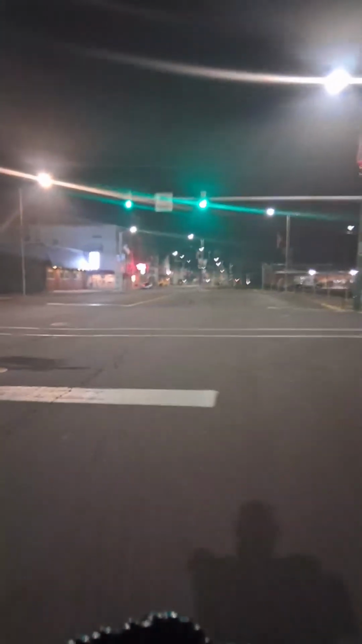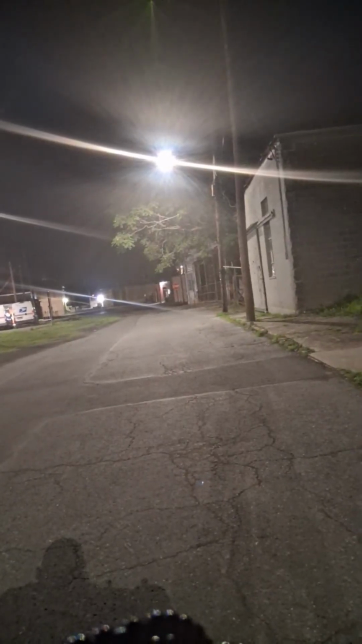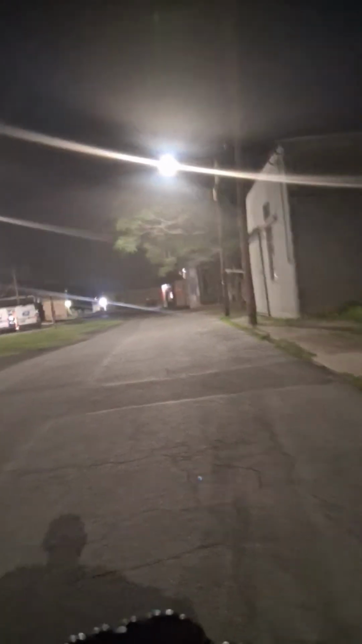Looks like I hear a scanner going off out here. Hey, what's up, Rose? You know what we up to? Oh, there's a lot of people down here. Chopper's still searching. Wow. Too bad I'm all the way down here, not towards Coltmont, huh?